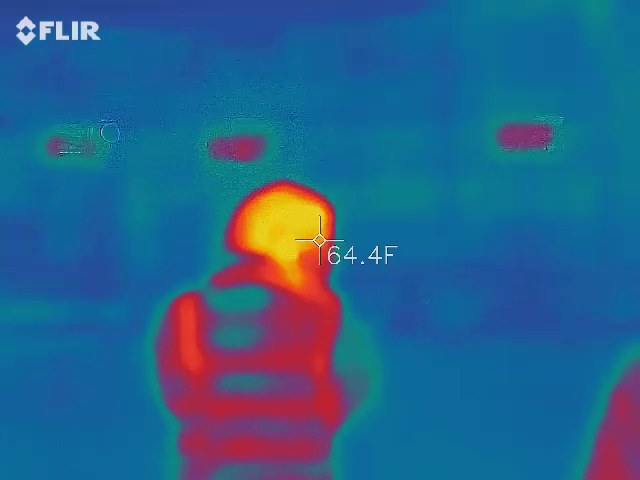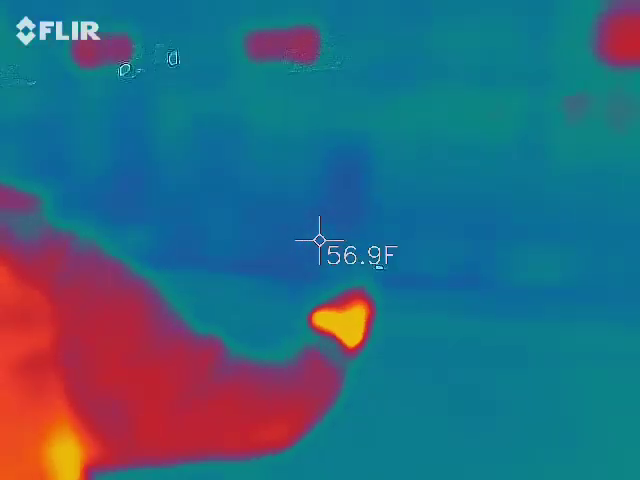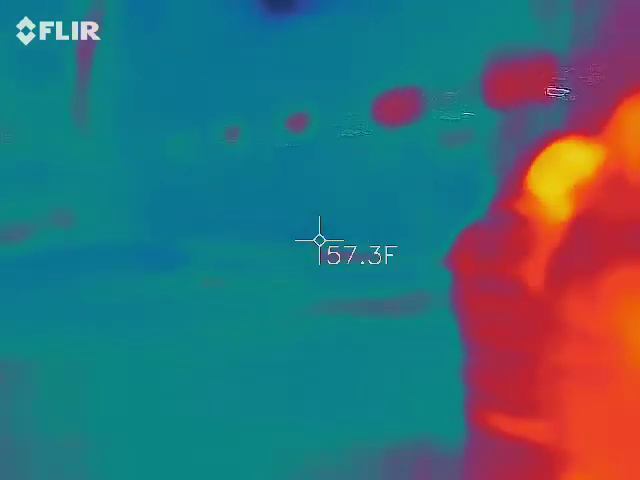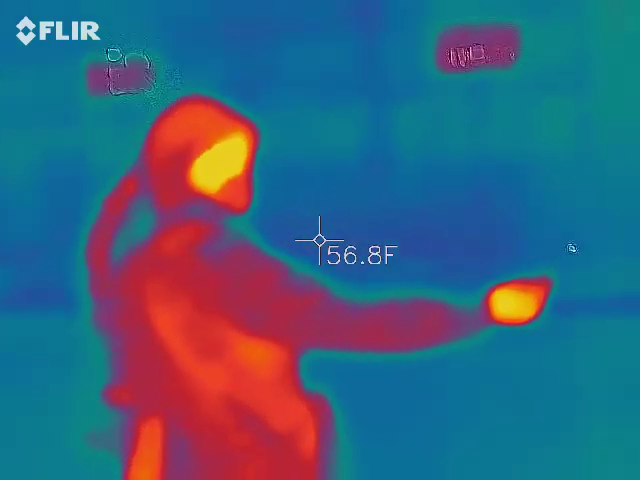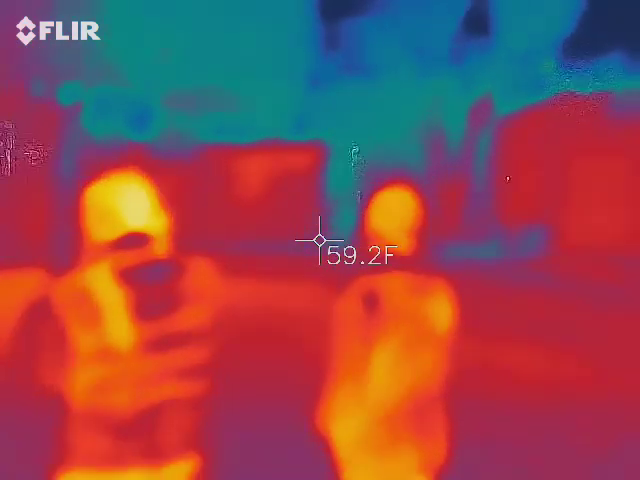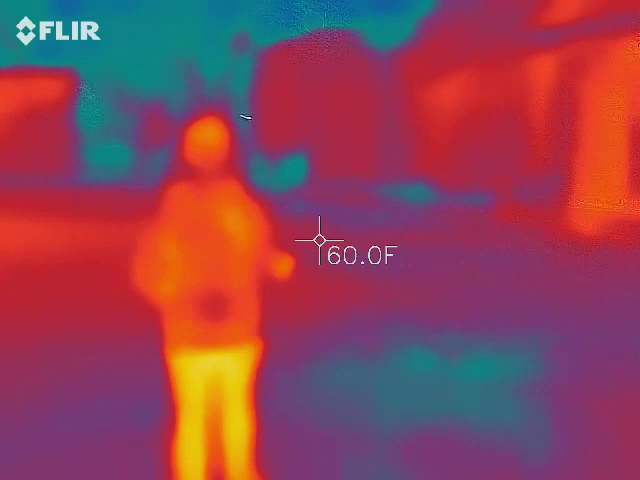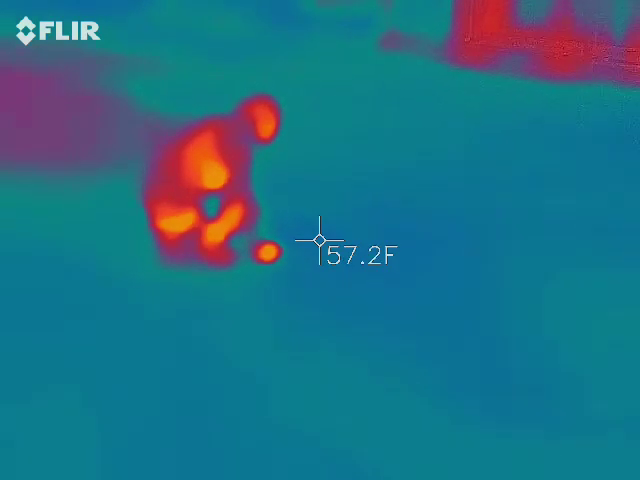Ask it again. What color is the barn? That's kind of a pattern. Oh, a little bit of red. Oh, that's not consistent, is it? There you go. How about the sewer? Check it. It's very dark. There's nothing.